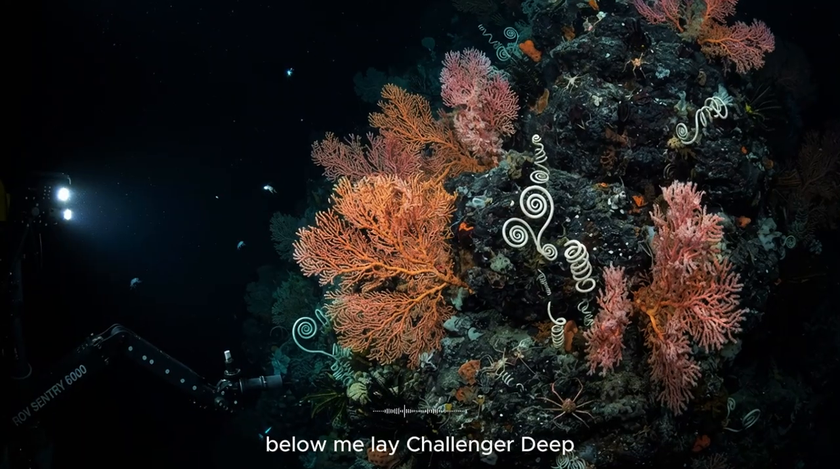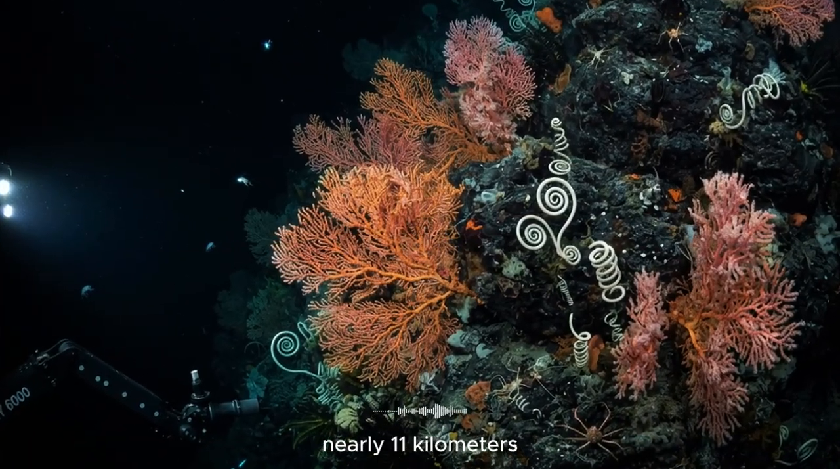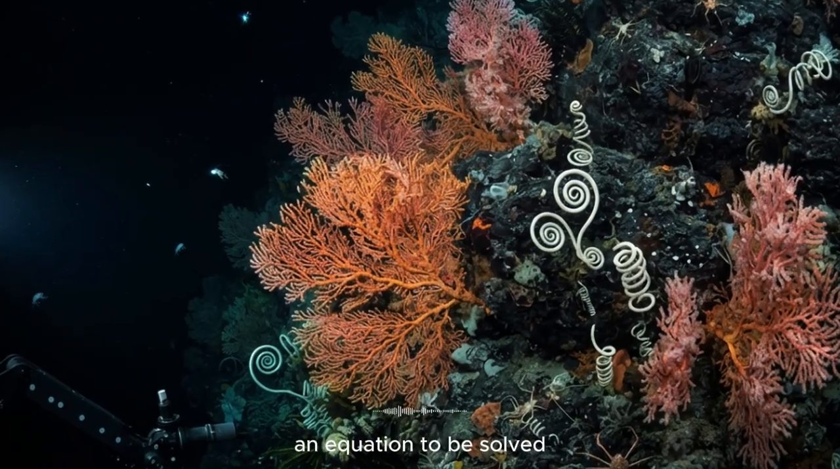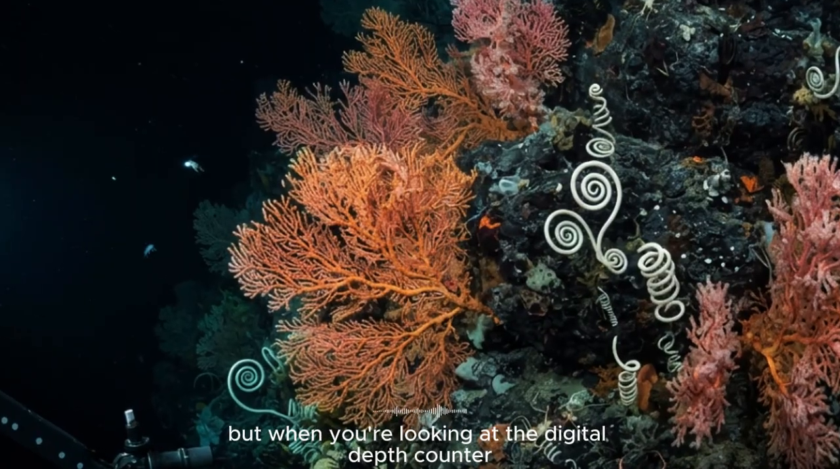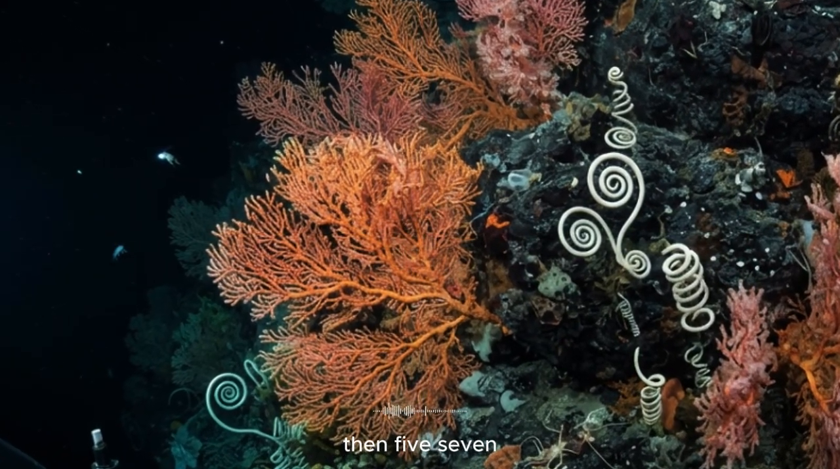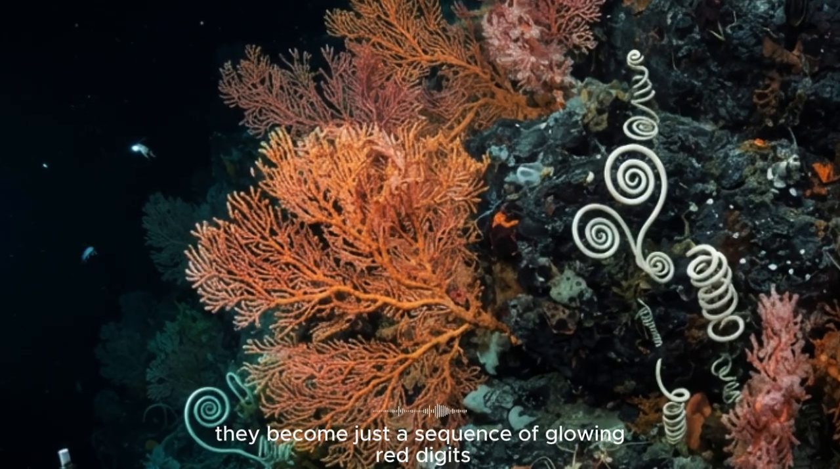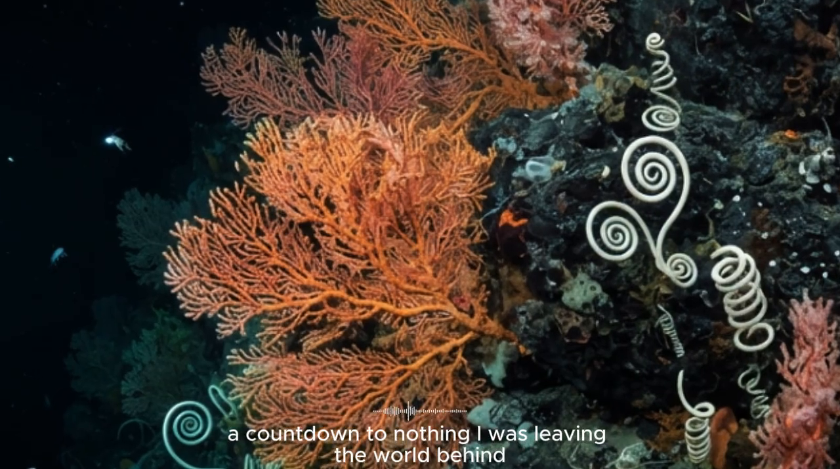Below me lay Challenger Deep, the southern terminus of the Mariana Trench. Nearly 11 kilometers. The number on the briefing papers had been abstract, an equation to be solved, a feat of engineering to be checked off a list. But when you're looking at the digital depth counter, watching it climb past 4,000 meters, then 5, 7, 9, the numbers cease to have meaning. They become just a sequence of glowing red digits, a countdown to nothing. I was leaving the world behind.